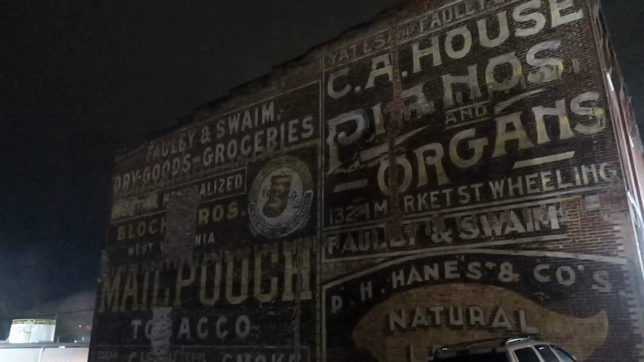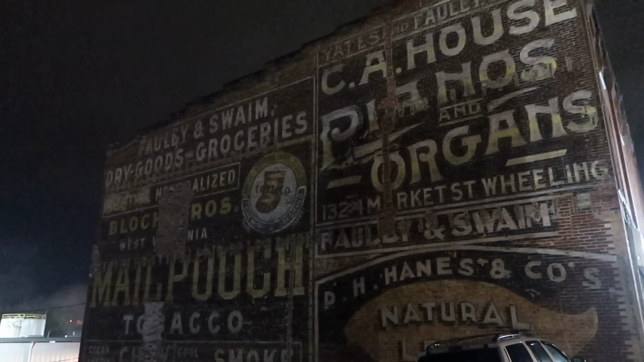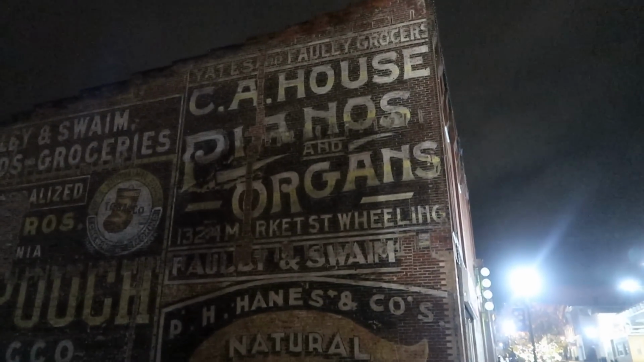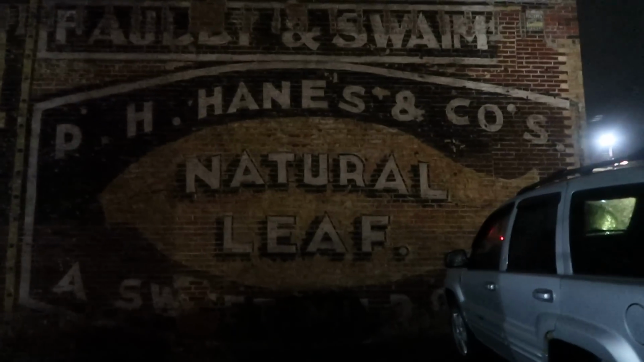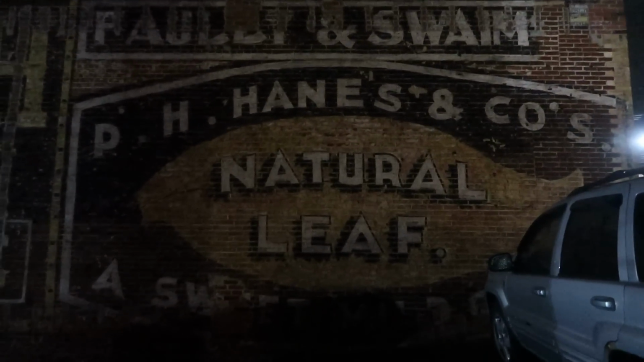There is a grocery store. Is that Folly and Swaim Groceries? Wonder if that's still around. Then C.A. House's Pianos and Organs. Maybe I'll buy a piano while I'm here in Grafton. And what's this? It's got a car parked in front of it. It's P.H. Haynes Company's Natural Leaf. I don't know what kind of leaves they sell. Maybe tea leaves. Maybe tobacco leaves, like the Mail Pouch Tobacco. I don't know. Does anyone know what the P.H. Haynes Company Natural Leaf is?